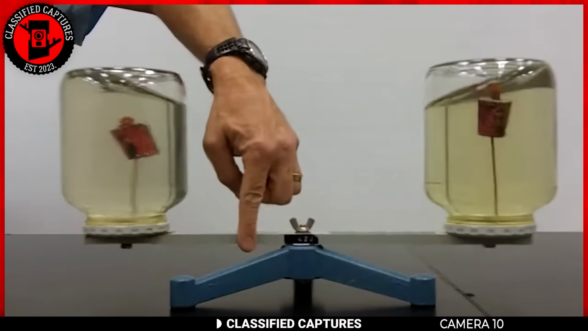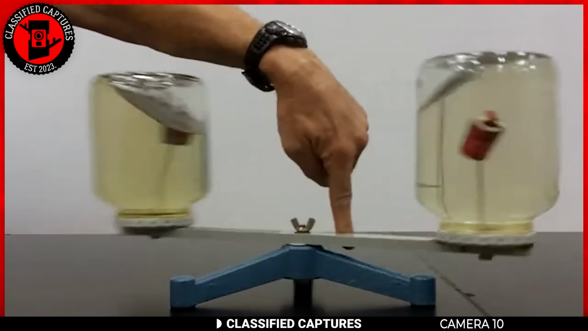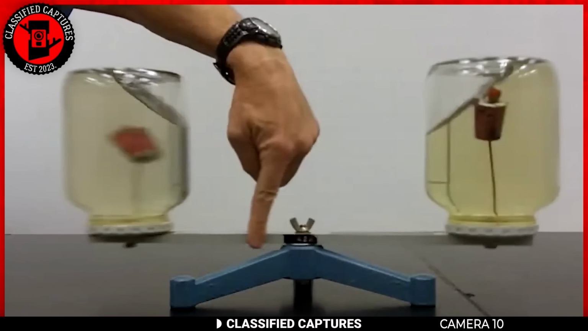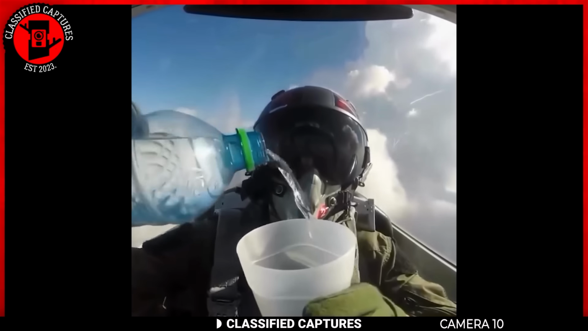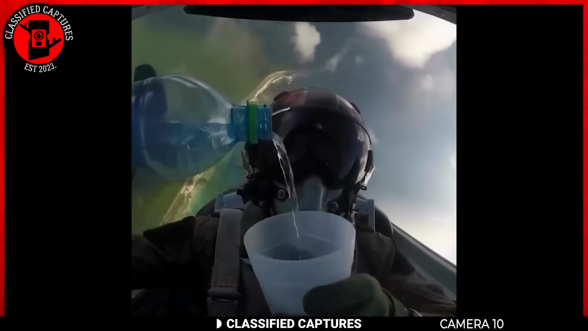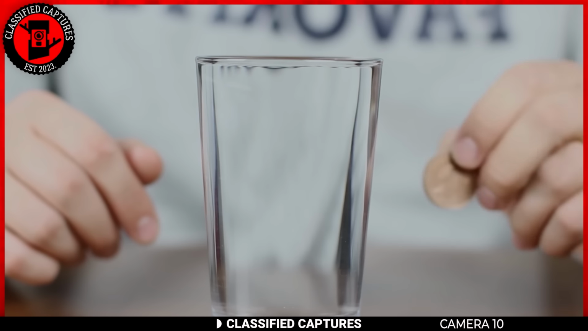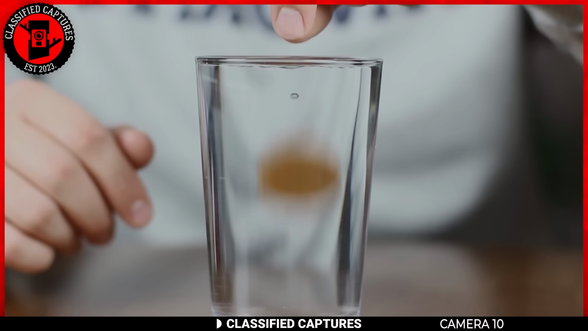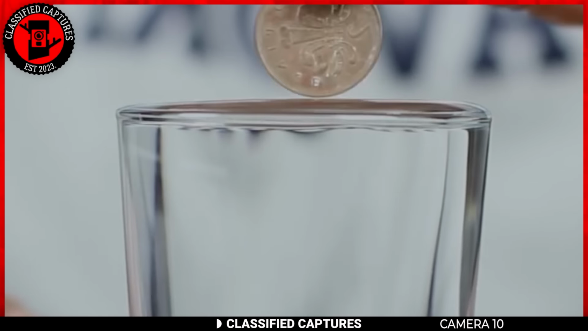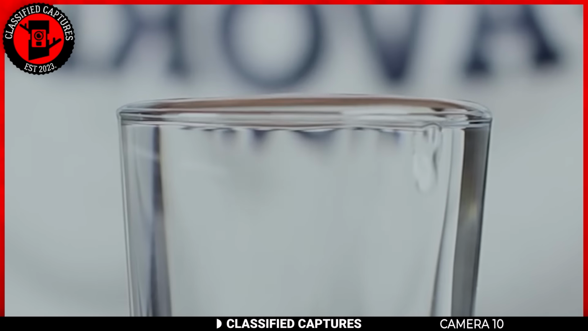Secondly, water has a property called inertia, which means it wants to keep moving in the same direction as the aircraft. So even if the cup is tilted or turned upside down during the aircraft's maneuvers, the water stays inside because it wants to follow the aircraft's movement. Lastly, there's something called surface tension on the water's surface, like a thin skin that holds the water molecules together. This surface tension helps to keep the water in the cup, especially when the cup is tilted or inverted.